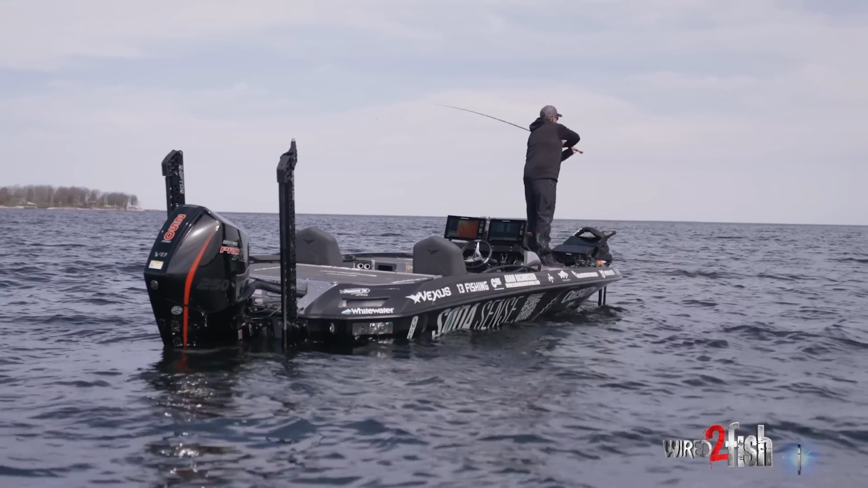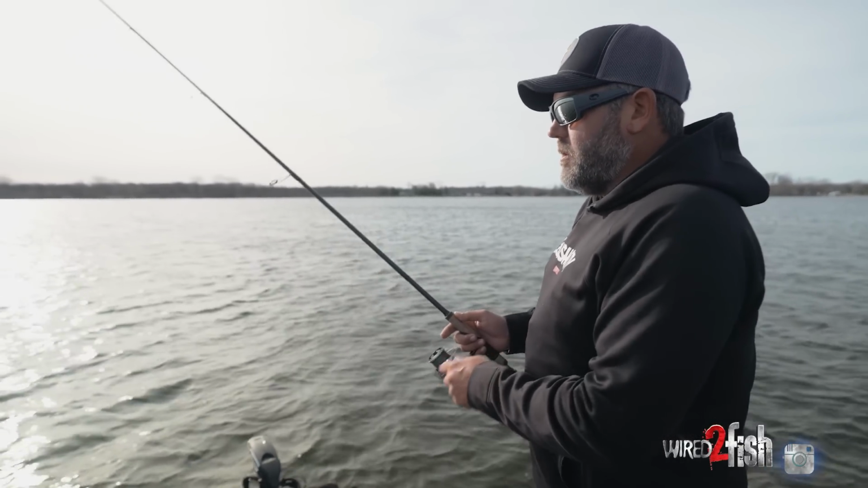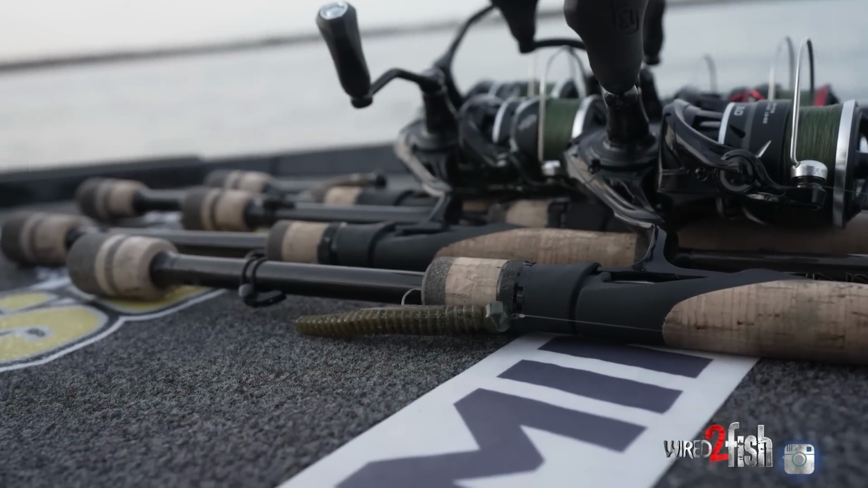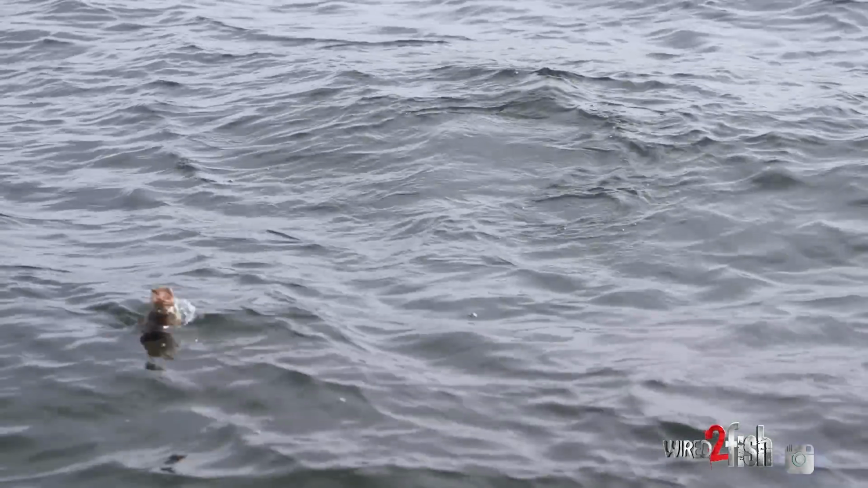It definitely helps in the wind as well to have that sensitivity, feel what your bait's doing, feel those subtle little bites when the water's cold like this. You can fish multiple presentations on the same rod and reel combo. You got another bass. Big beauty.